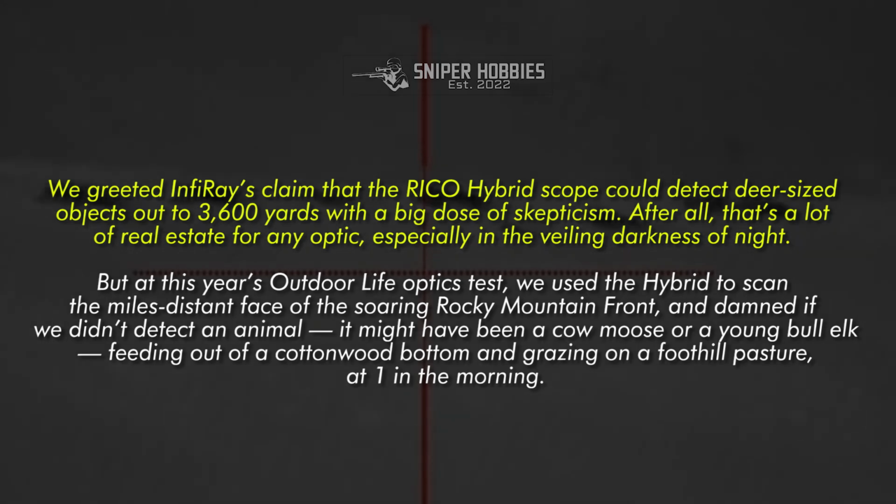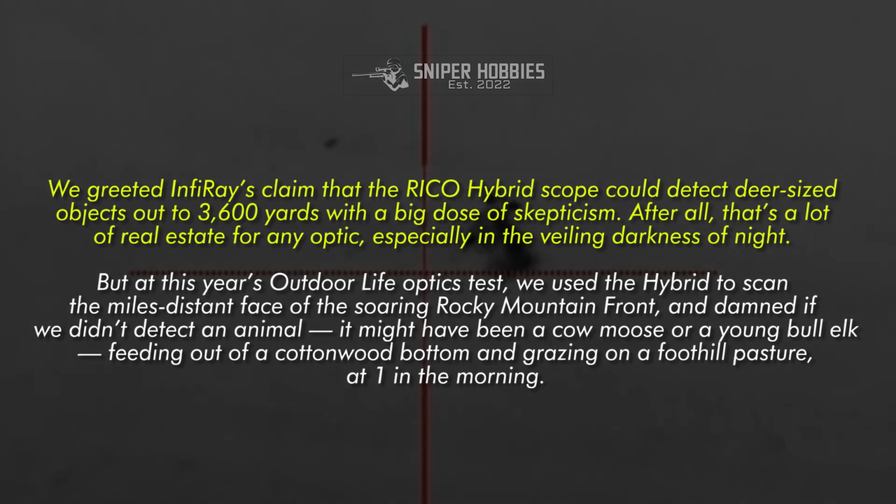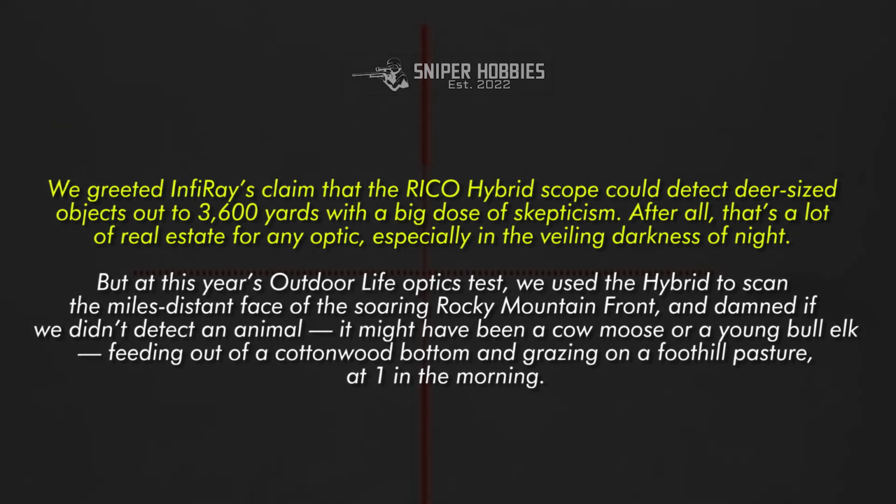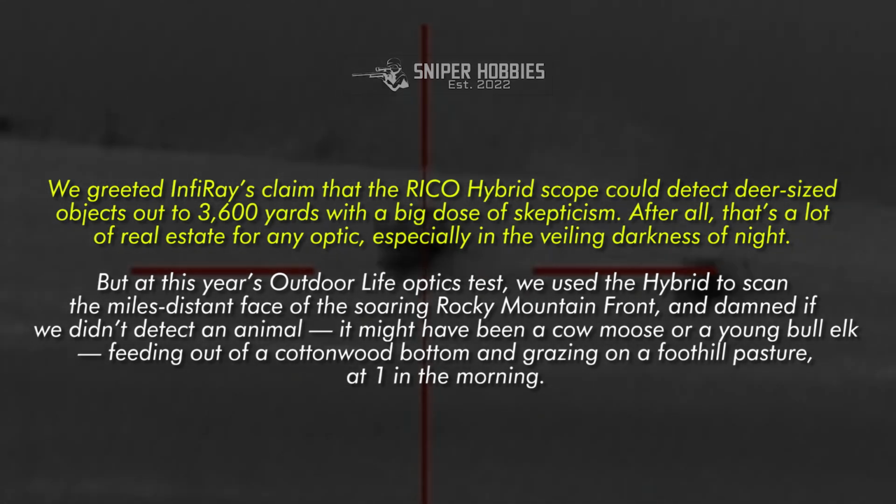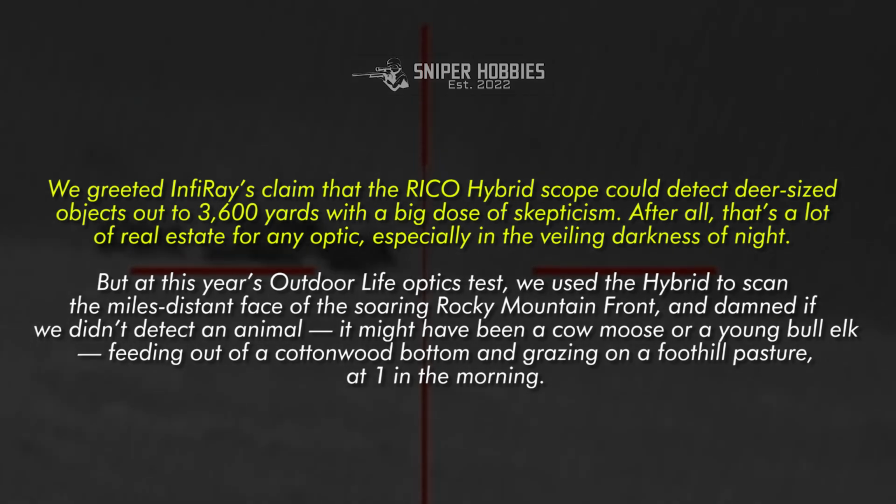We greeted InfiRay's claim that the RICO hybrid scope could detect deer-sized objects out to 3,600 yards with a big dose of skepticism. After all, that's a lot of real estate for any optic, especially in the veiling darkness of night. But at this year's Outdoor Life Optics test, we used the hybrid to scan the miles-distant face of the soaring Rocky Mountain front, and damned if we didn't detect an animal. It might have been a cow moose or a young bull elk, feeding out of a cottonwood bottom and grazing on a foothill pasture, at 1 in the morning.